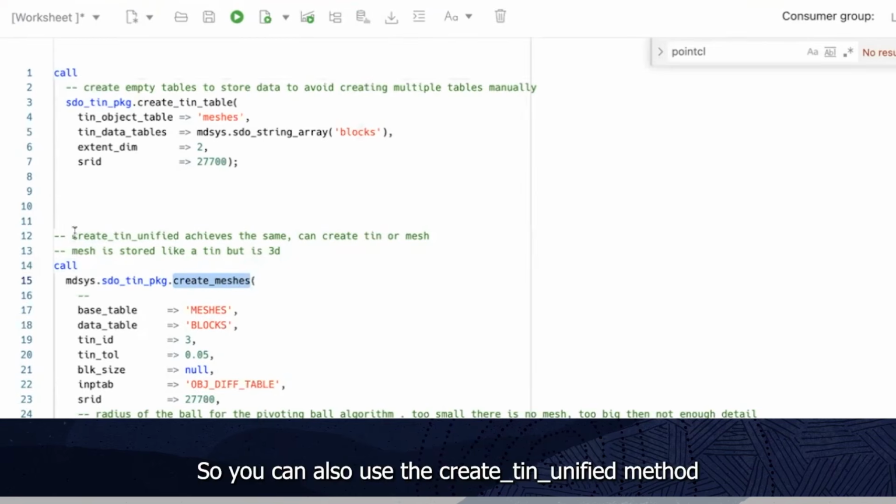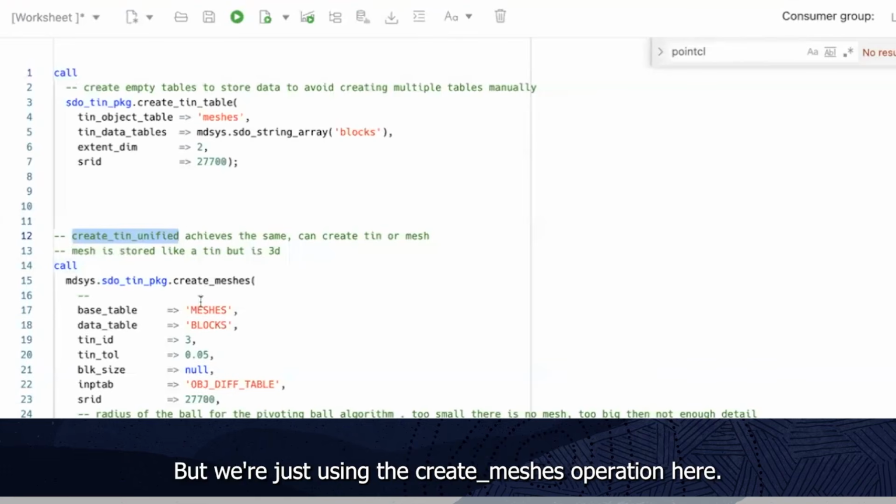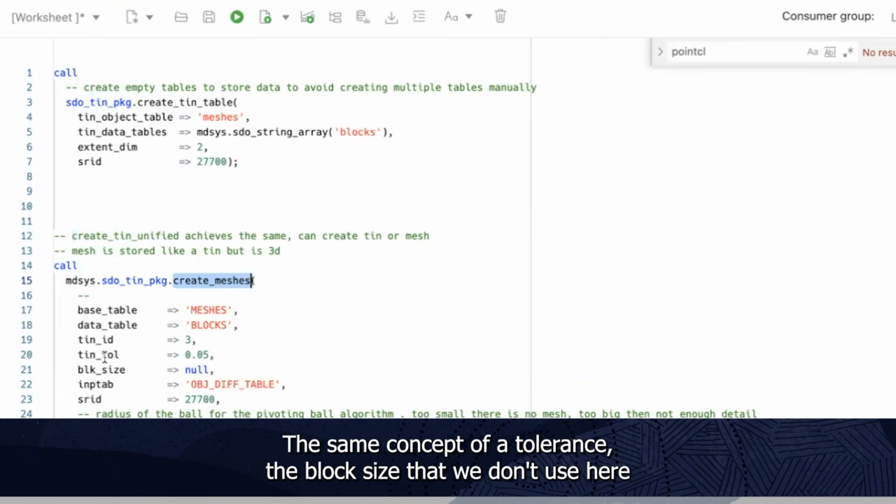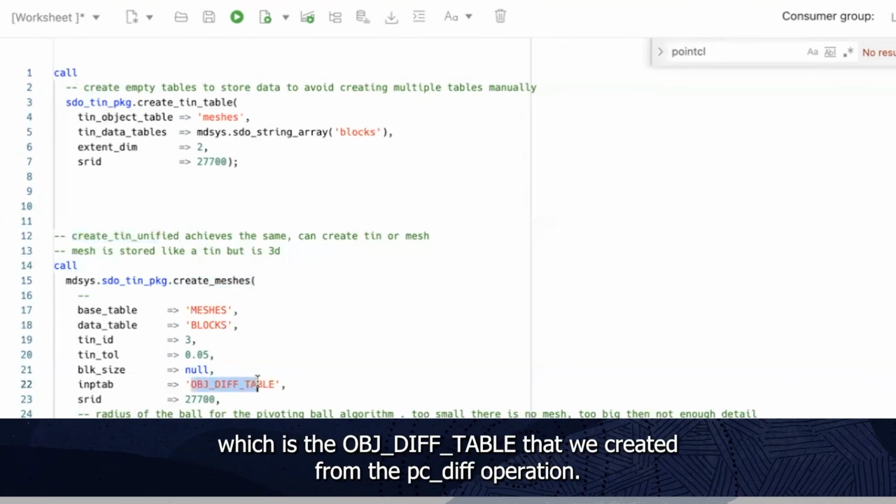So you can also use the create TIN unified method, and that works on both meshes and TINs, triangulated irregular networks, but we're just using the create mesh operation here. The arguments here include the base and data table that we created above, an ID, the same concept of a tolerance, the block size that we don't use here, and the input table, which is the diff table that we created from the PC diff operation.